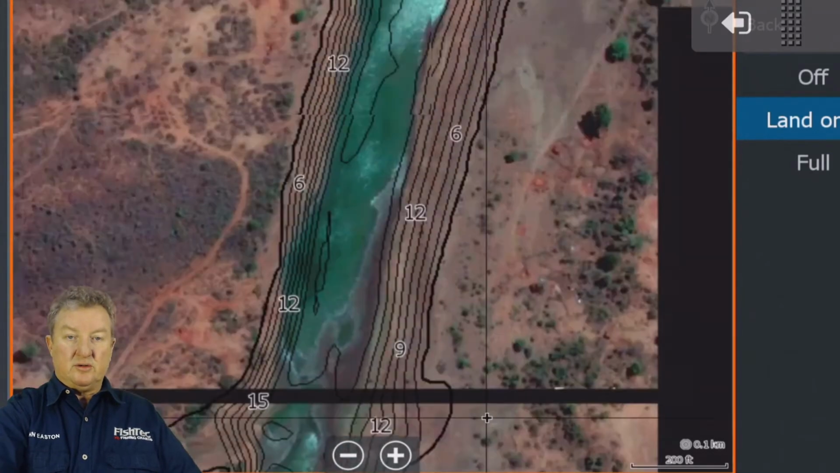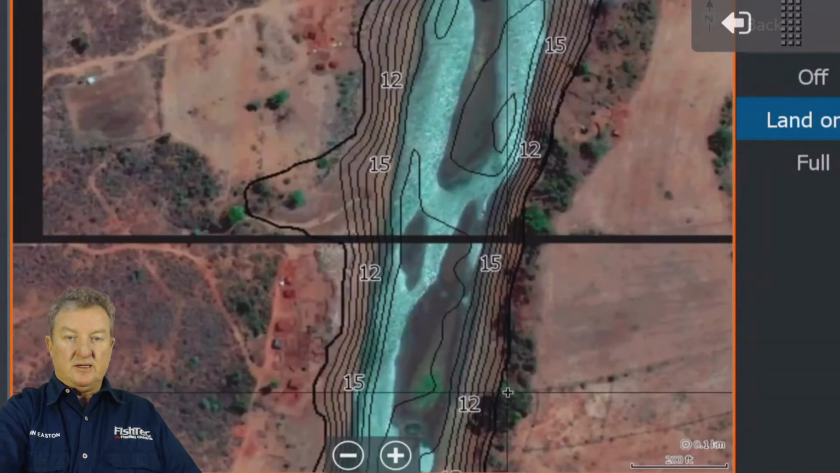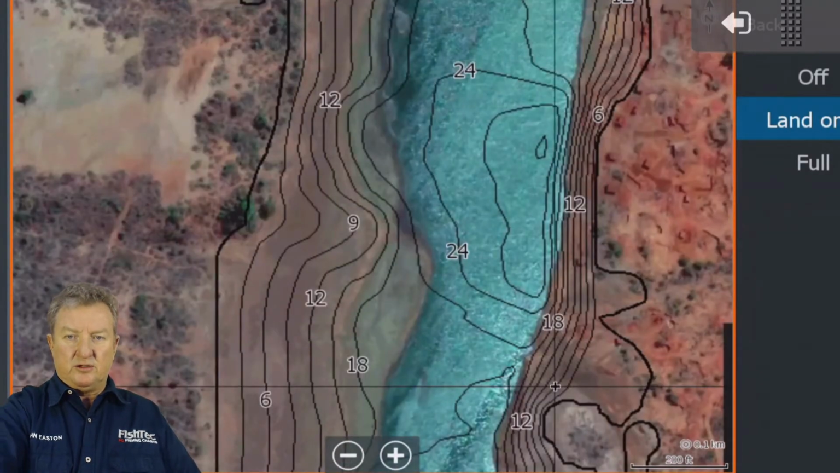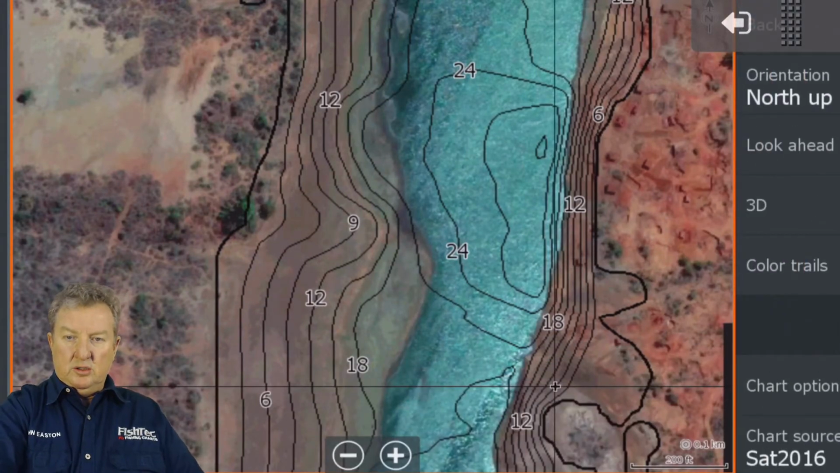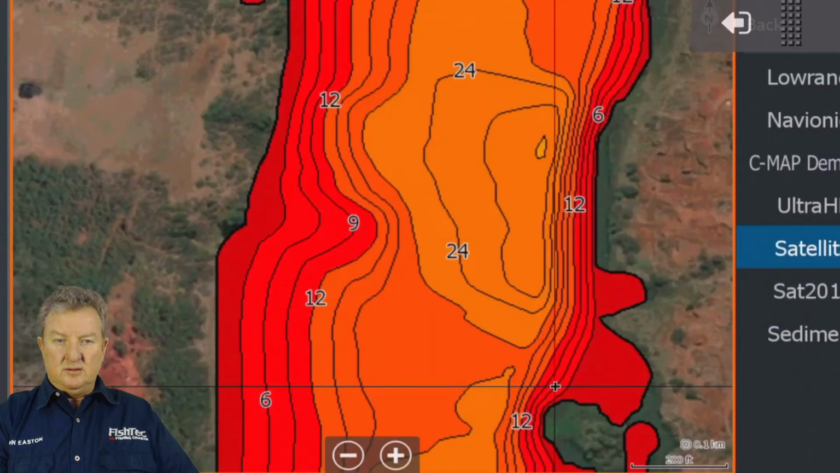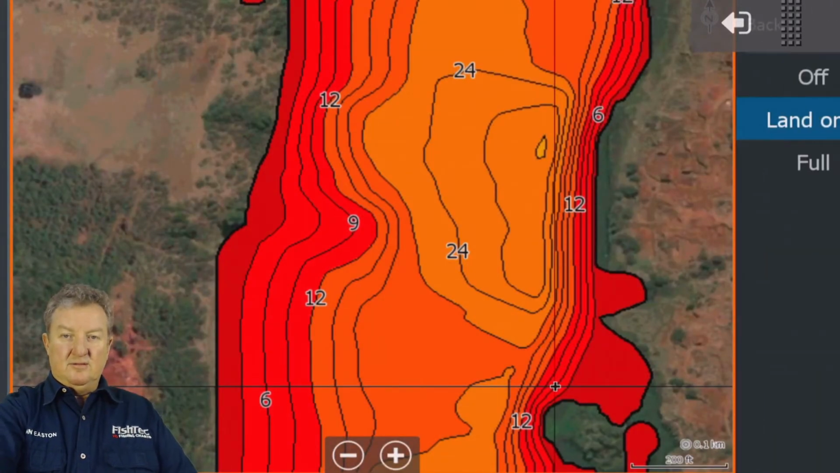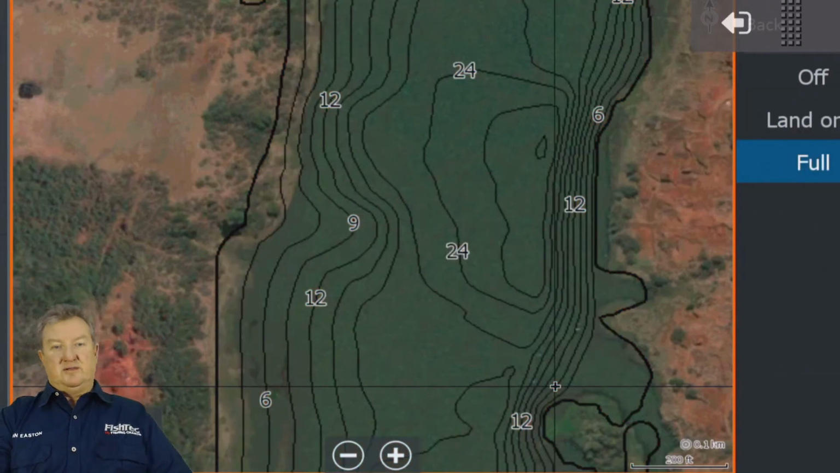Oh no, you can on this one. No, but that doesn't make sense. Anyway, obviously there's a little glitch there somewhere. I don't know why it's not putting the contours on top here. Let's just see if we go back to satellite. Okay, there it is there. Go back. Okay, now it's working.